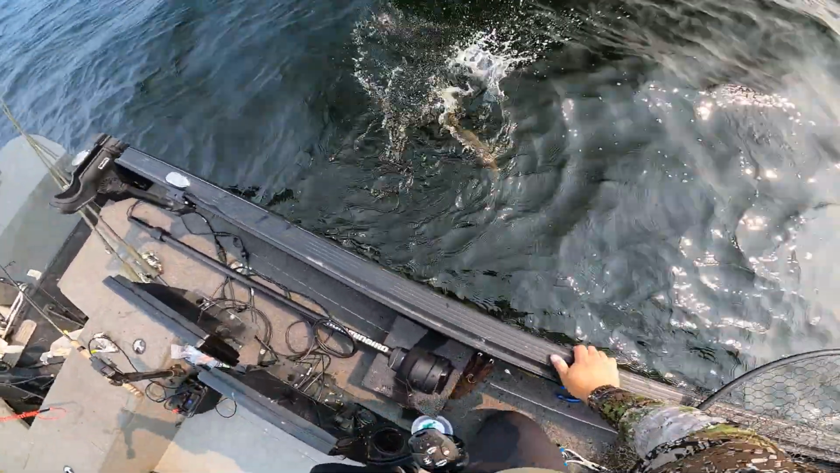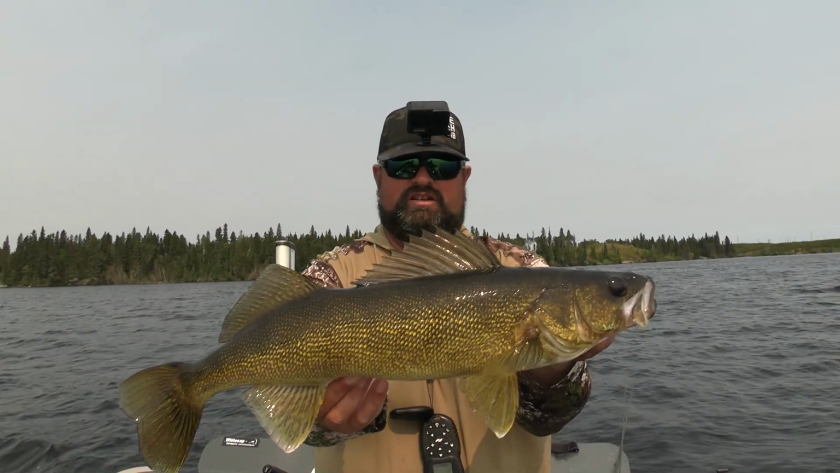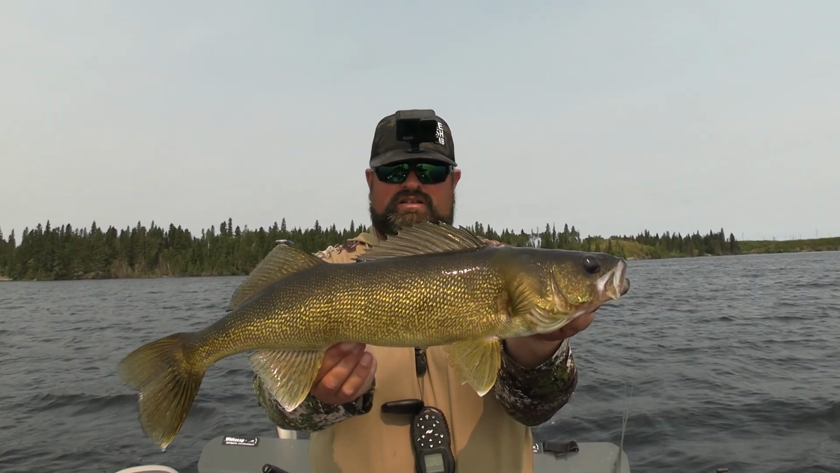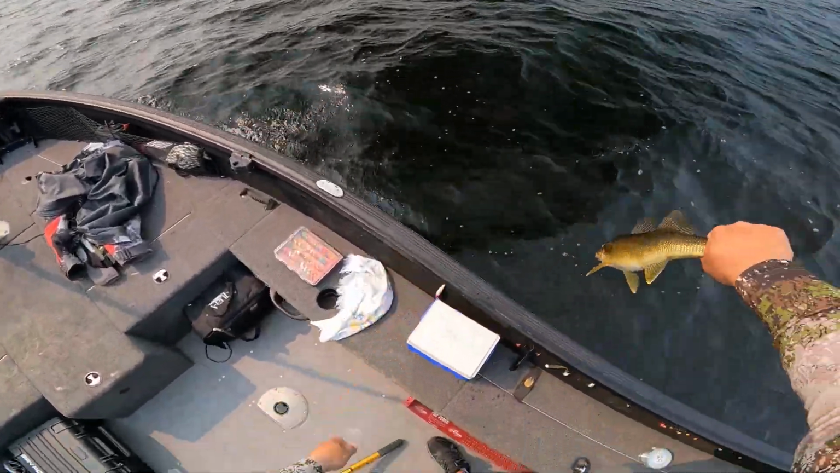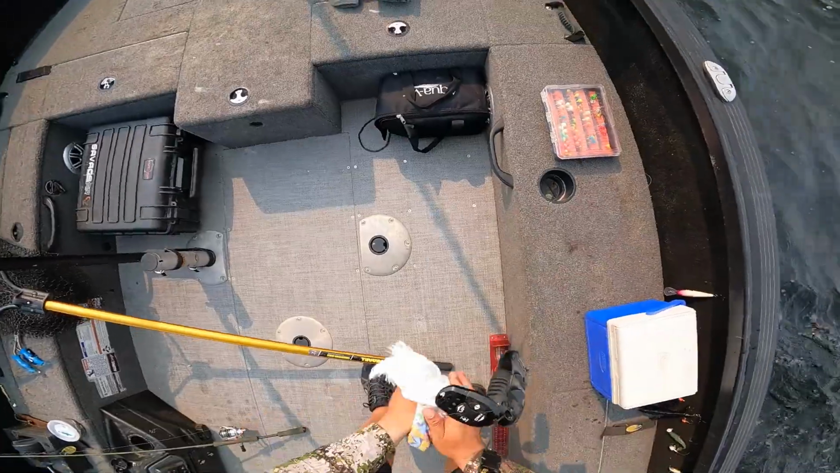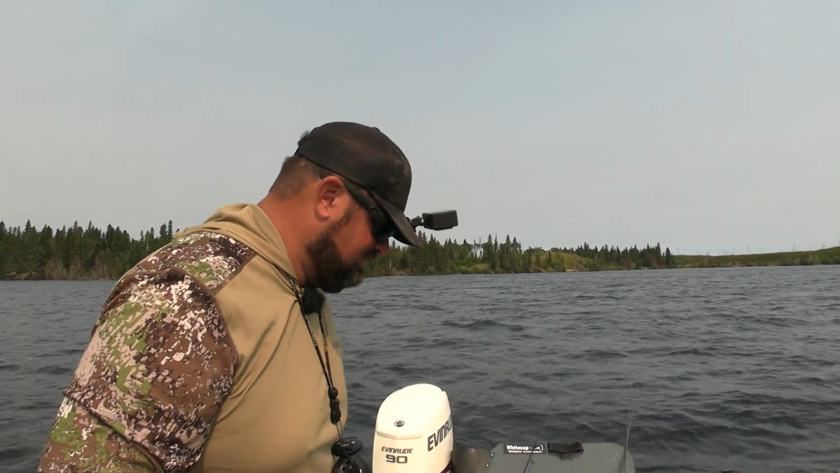Look at that, hardly hooked. Average size still has been really good, like 22-ish. Nothing big yet. Well, they appear to like the jig and the leech here.